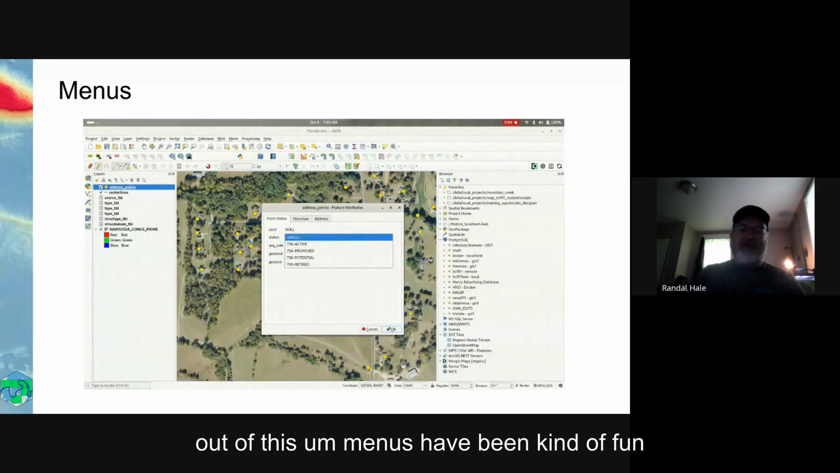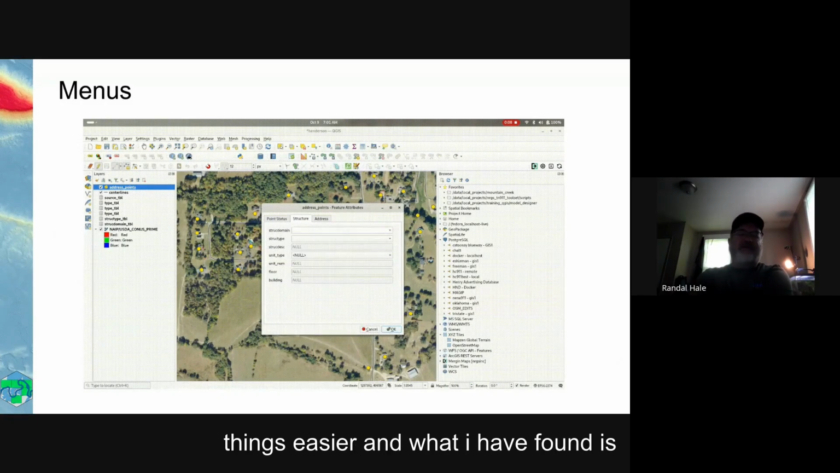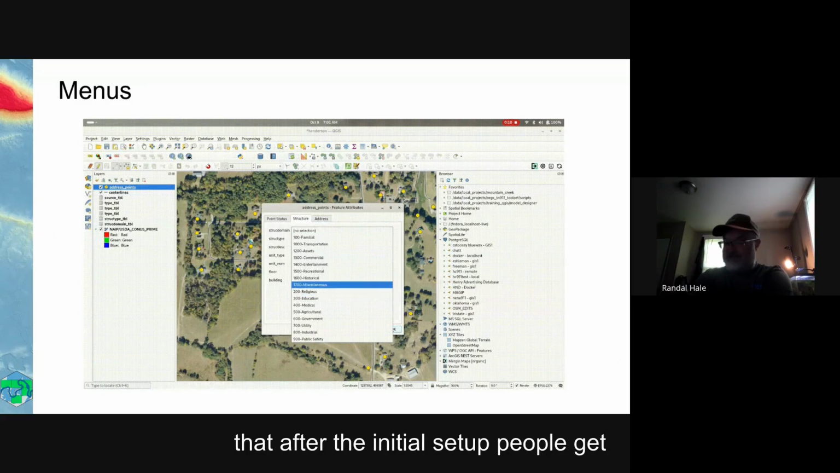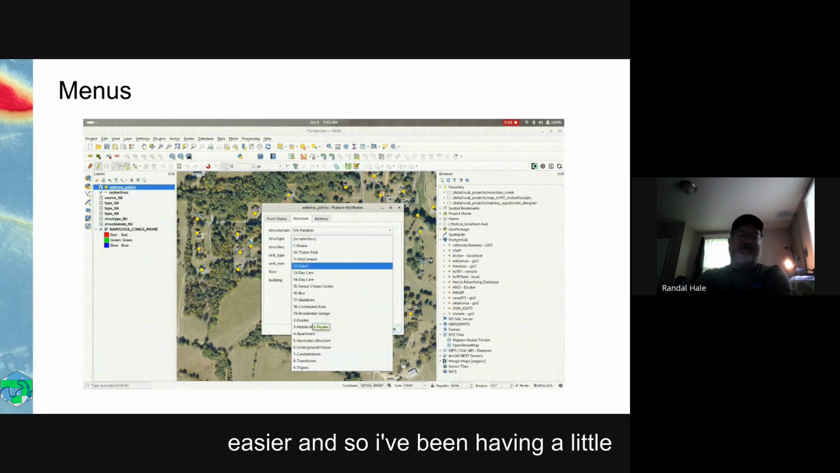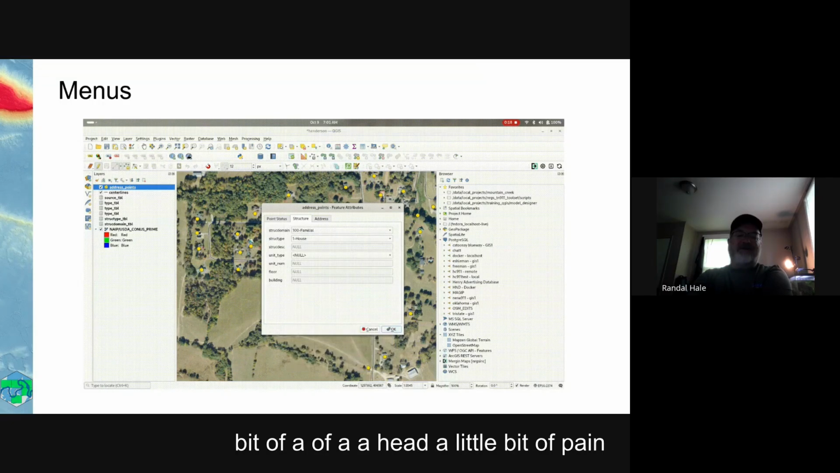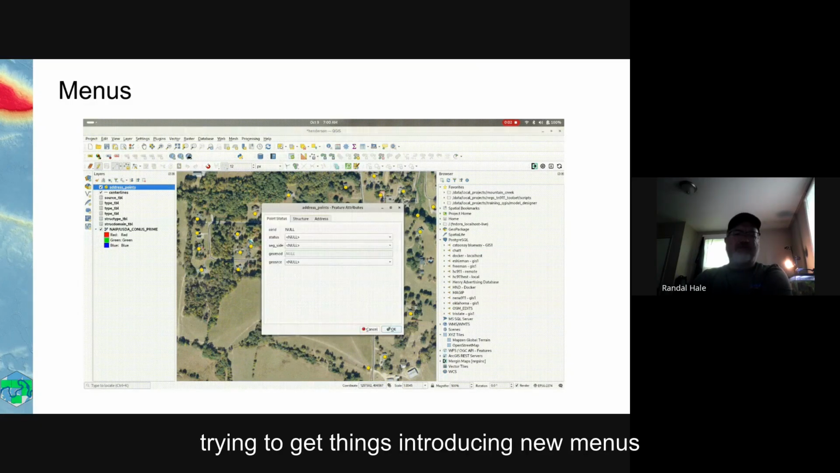Menus have been kind of fun. It's been interesting to try to make things easier. What I have found is that after the initial setup, people get kind of hung up and they don't want it easier. So I've been having a little bit of pain introducing new menus and new setups.